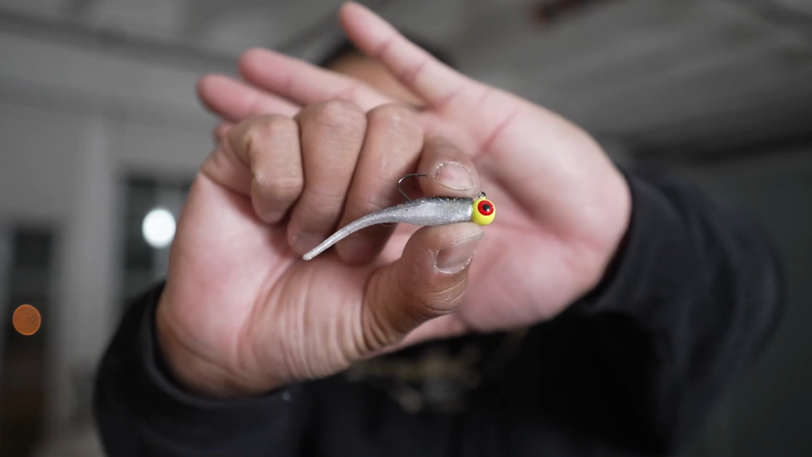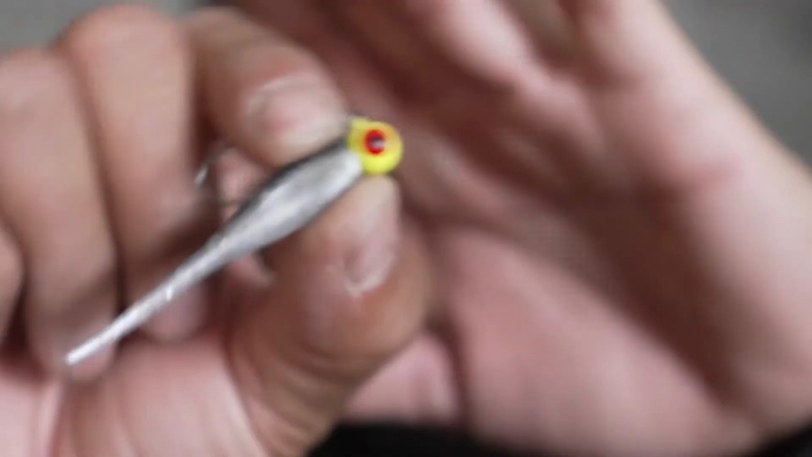But here it is, this little thing right there. I didn't have this plastic on here though. I had a 2.8 Kietech on there, and that's what I caught that 5.5 on the drop. So I'll be doing some testing.